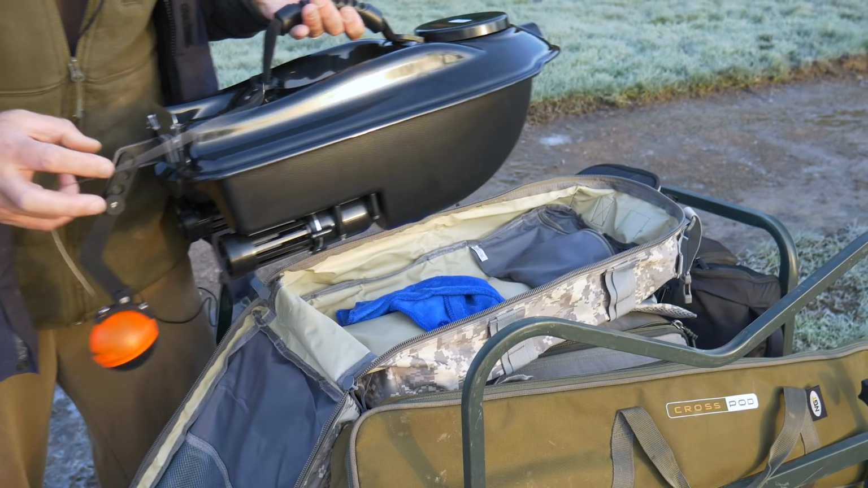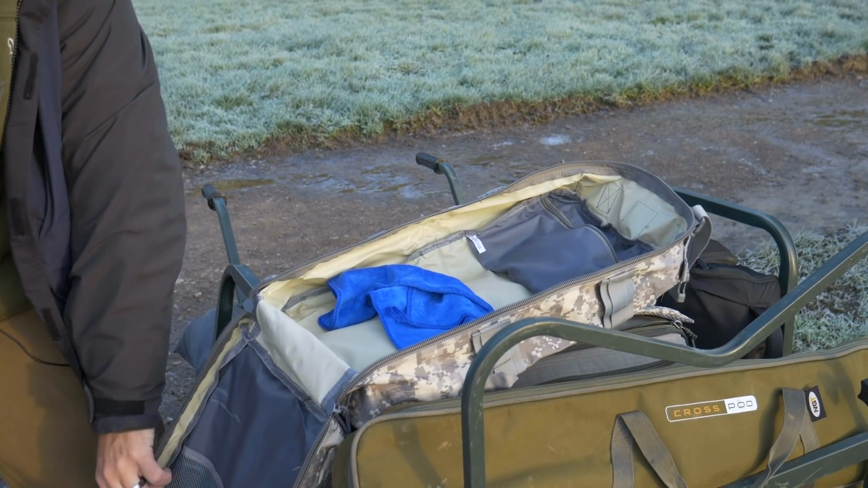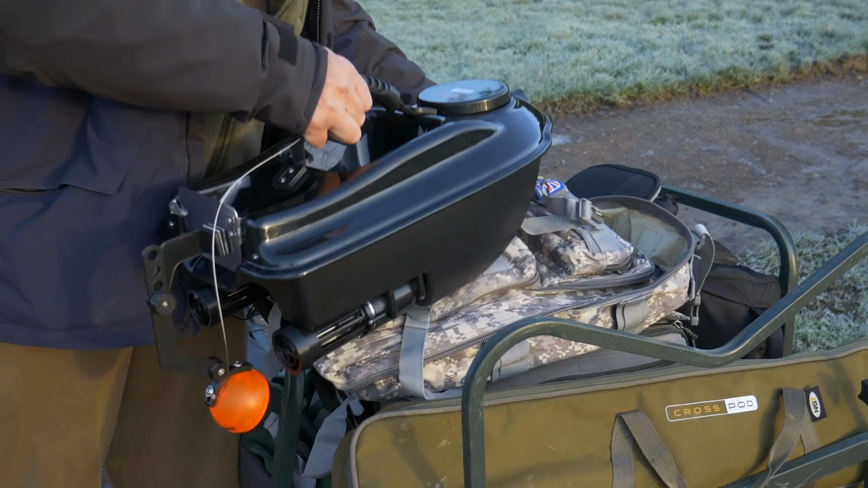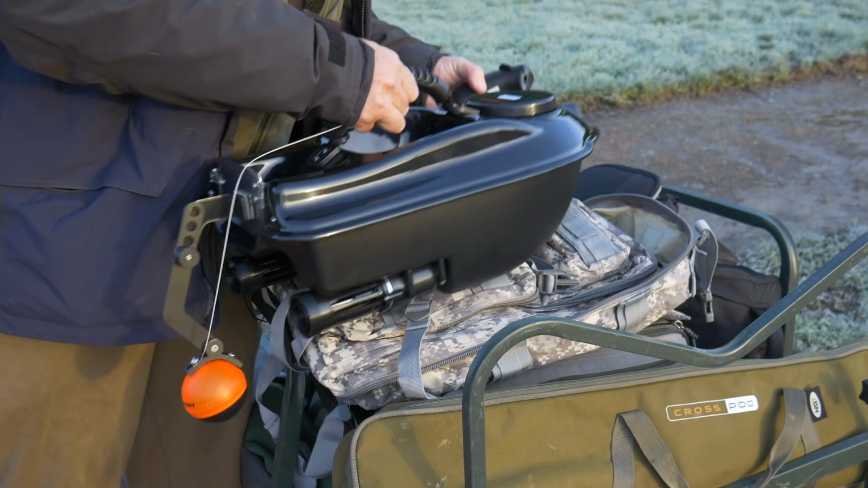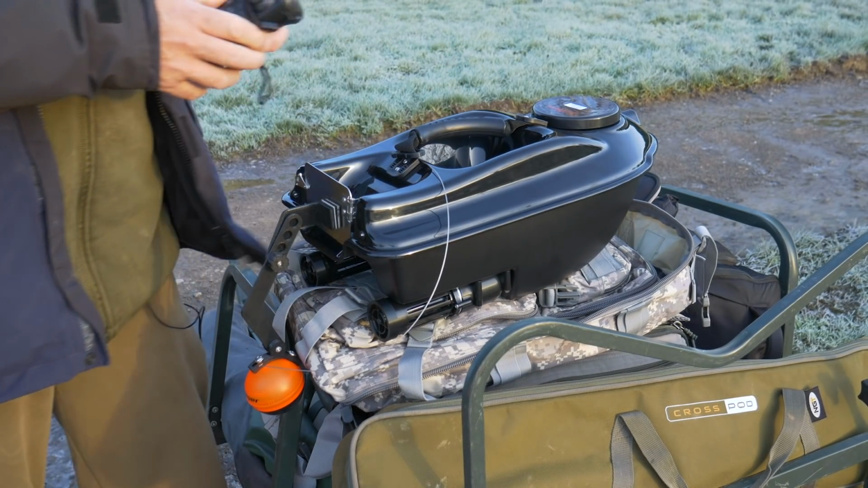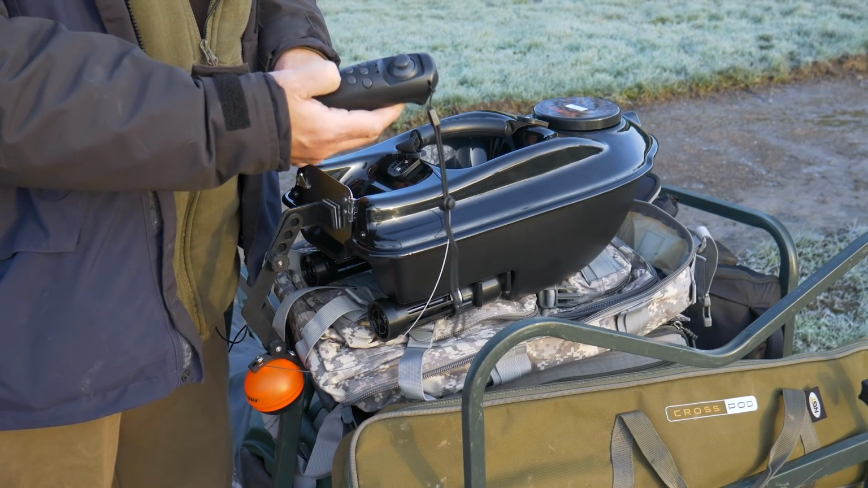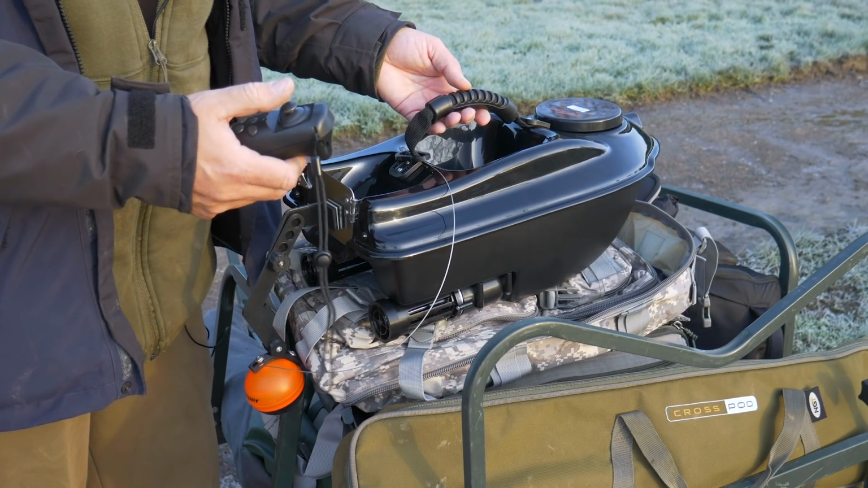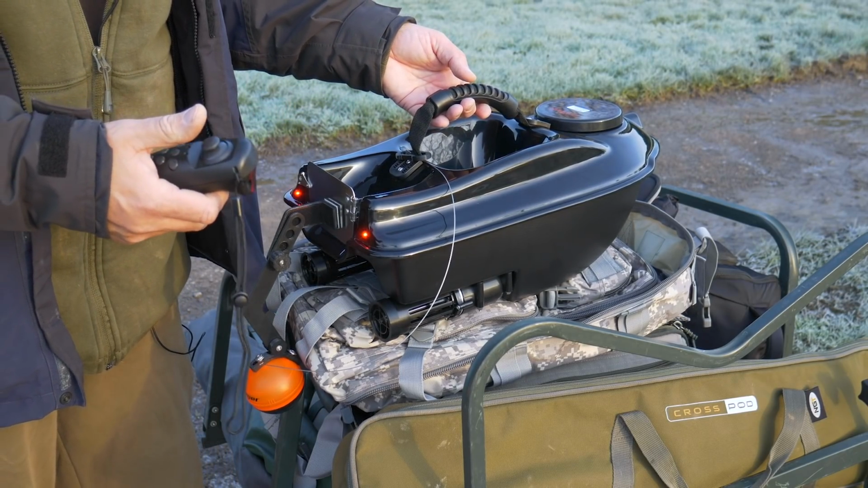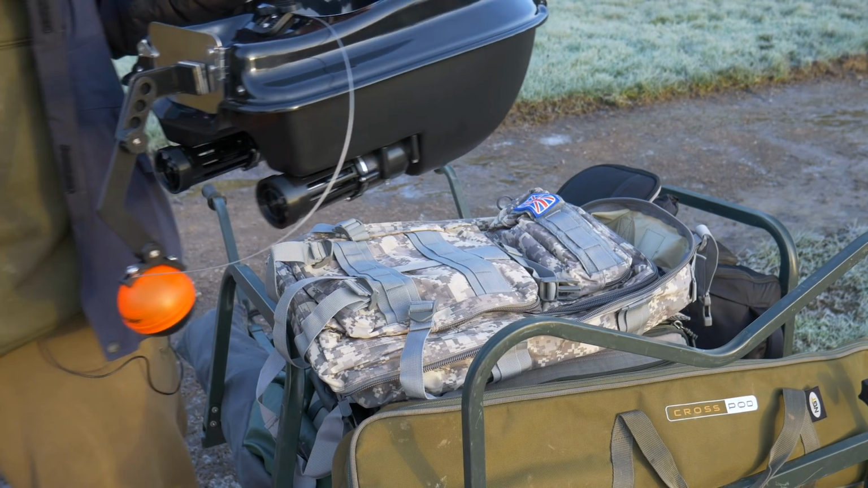So I'm just going to take this off the bag. Inside here is the controller. I'll just turn that on using the power button until it bleeps like so. And that's it, it's all set up. So now I've just got to get the Depper connected to the phone.